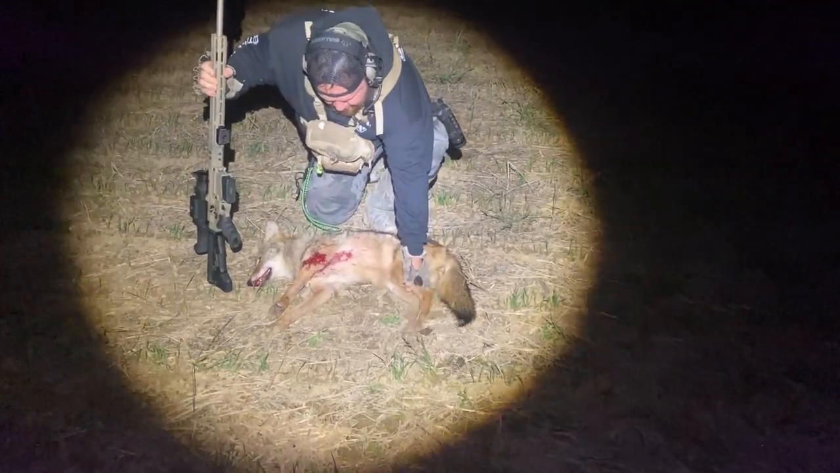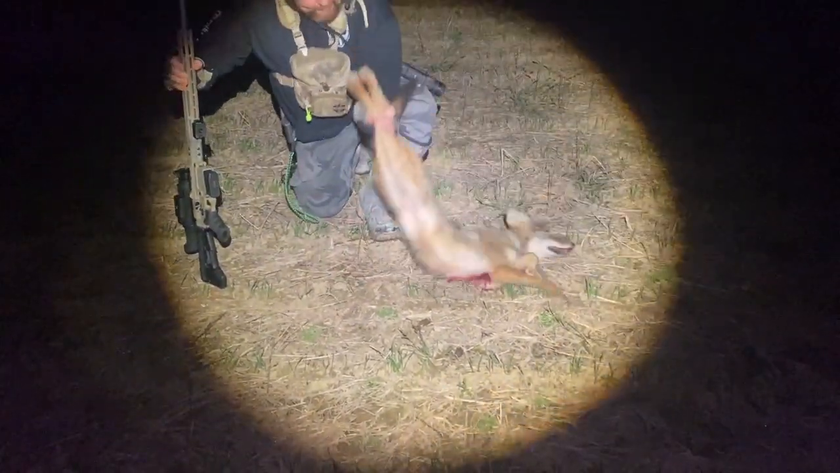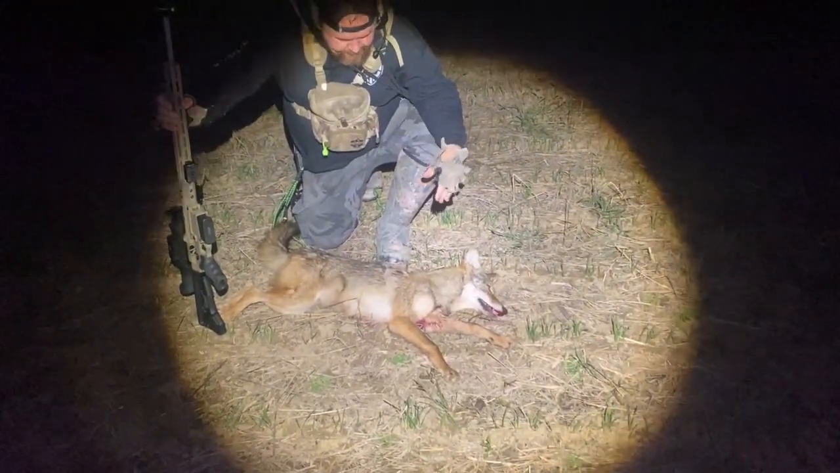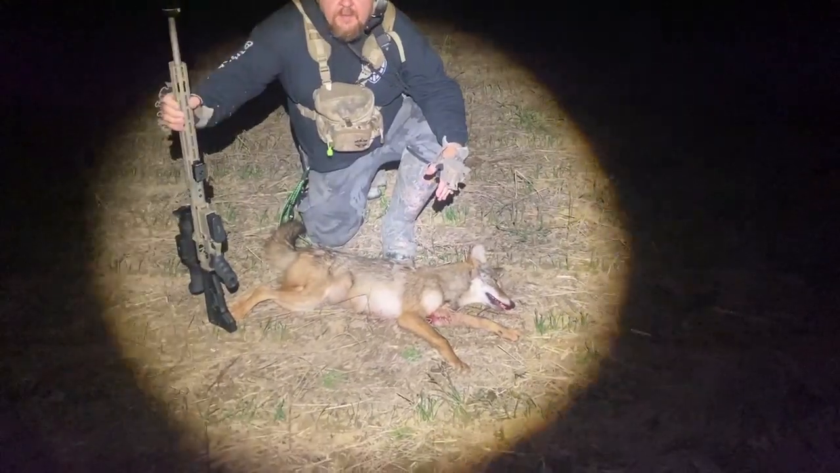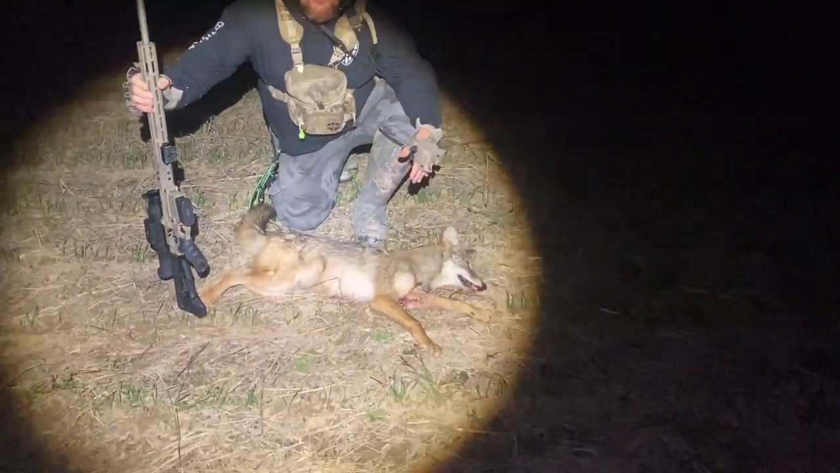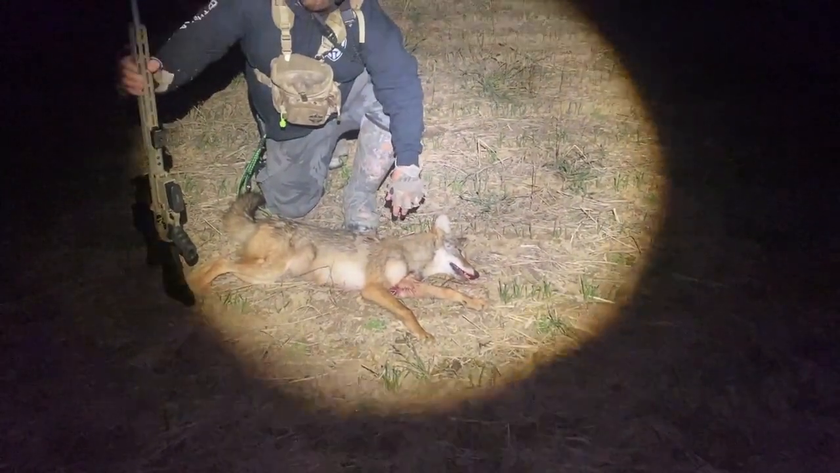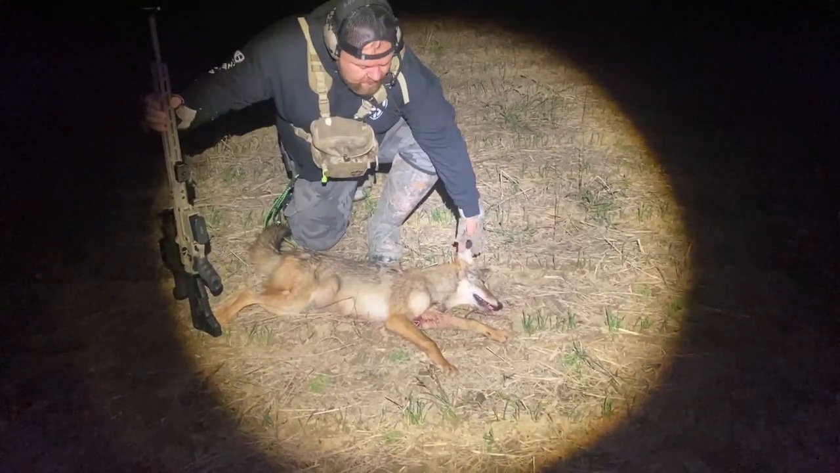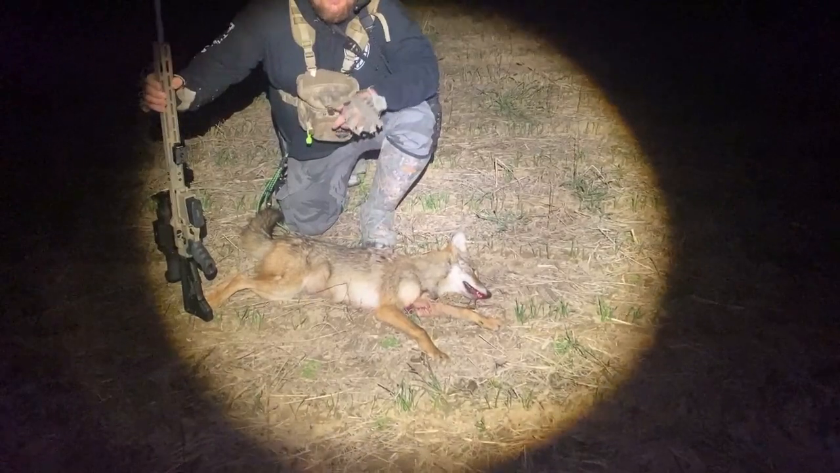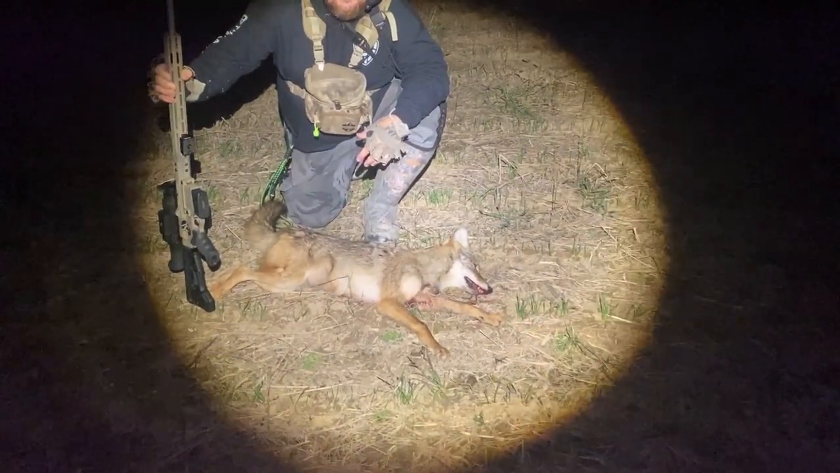Female. Yeah, we'll see what she looks like on the other side. There we go, it looks better. I don't know. You tell me why I had to hit her 3 times. Maybe I hit that shoulder on the first shot, a lethal kill, and then on the next 2 shots, right there's where it come out. Maybe I was just jacked up and missed. Could be. I don't know.